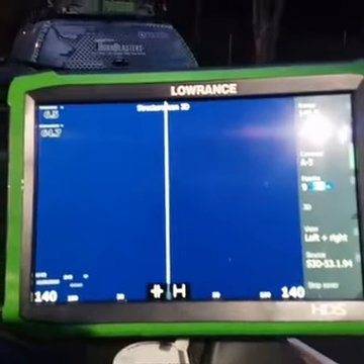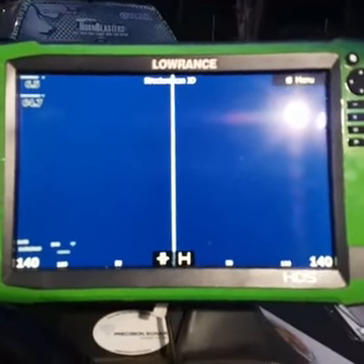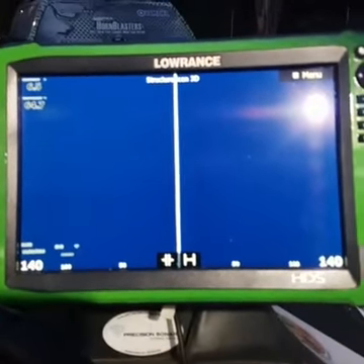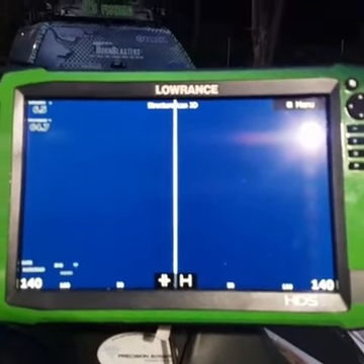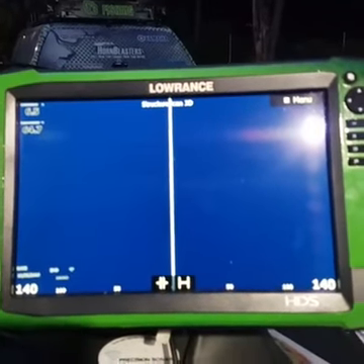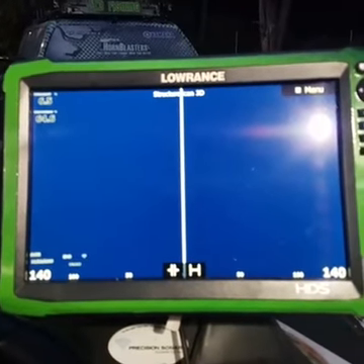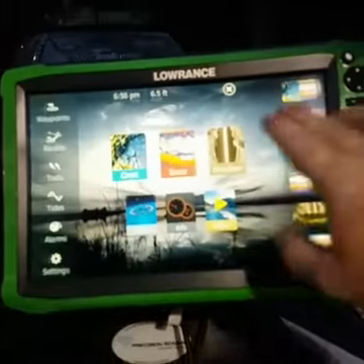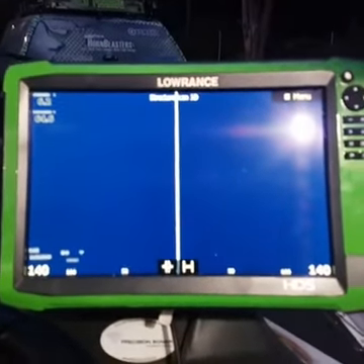Other than that, that's really the basics of setting a unit up. This will work on all HDS systems. The Gen 1s and the Gen 2s, you're actually going to have to go into your menu and go to settings to get to some of these settings, so it's a little bit different than the touch units. The Gen 2 Touch is just like this. The Gen 3s are just like this. Everything else that we have talked about today is pretty much self-explanatory.